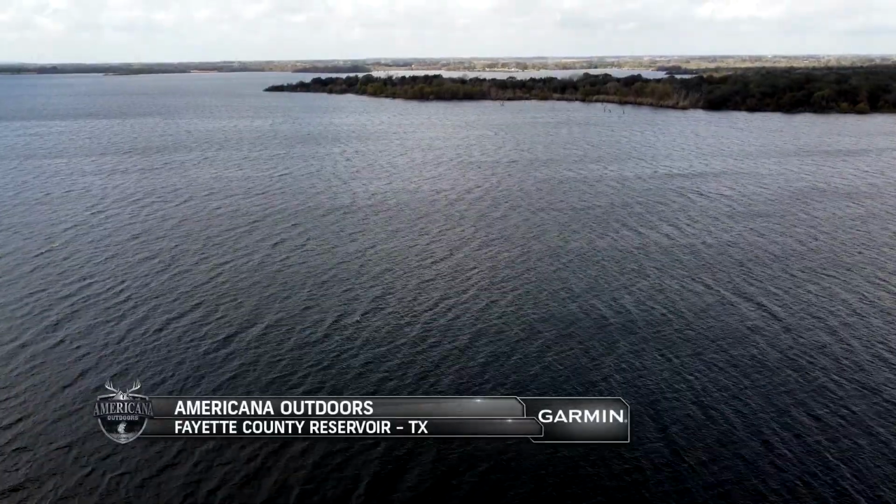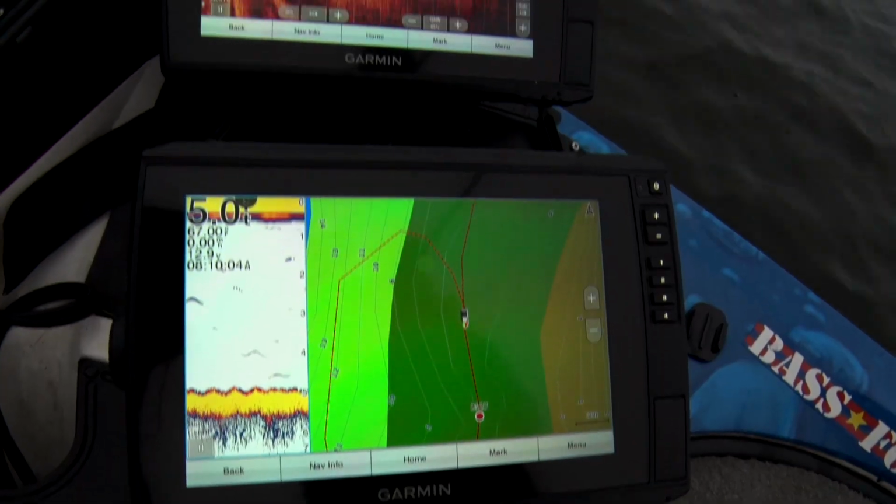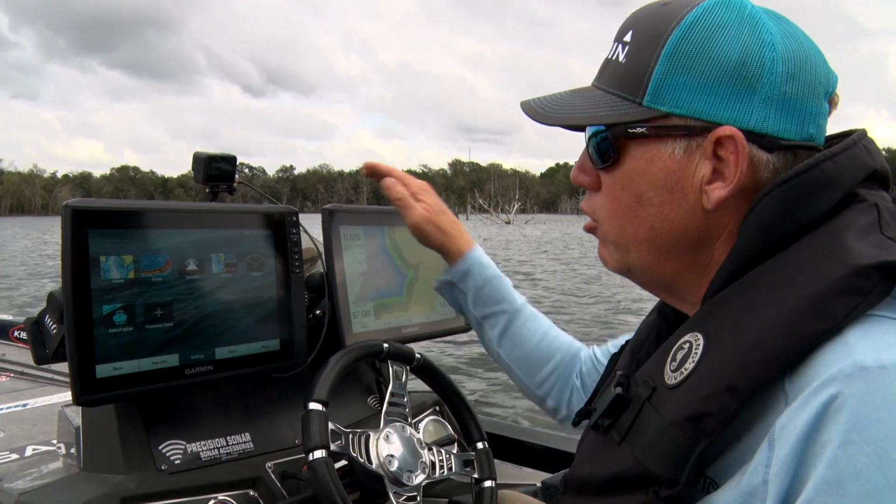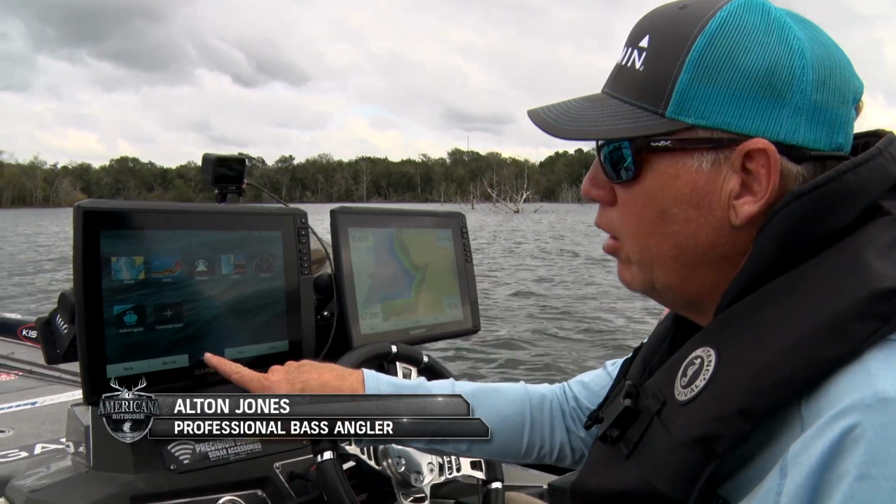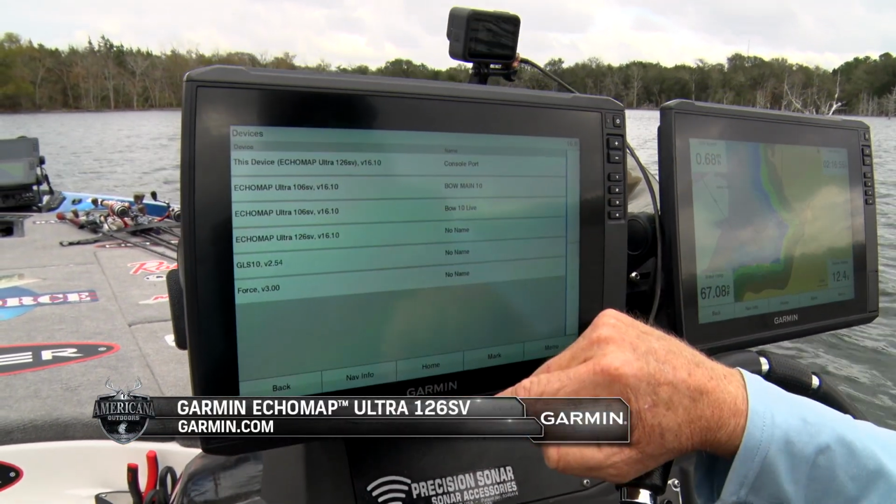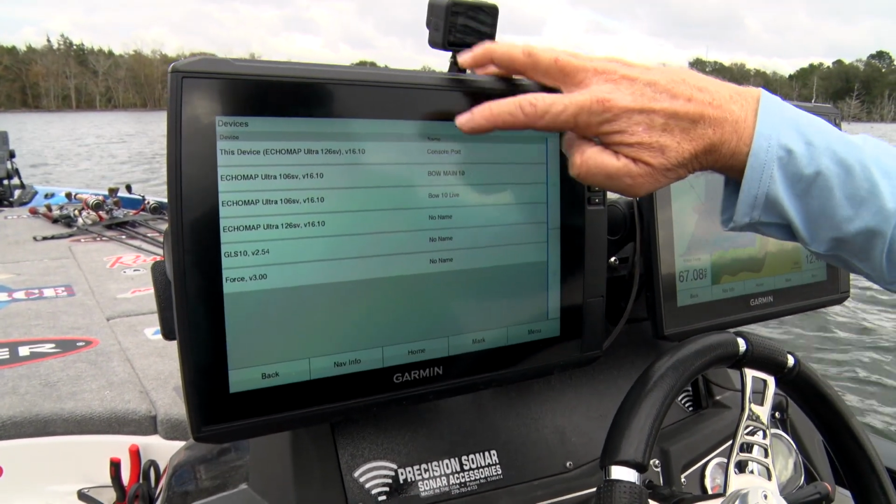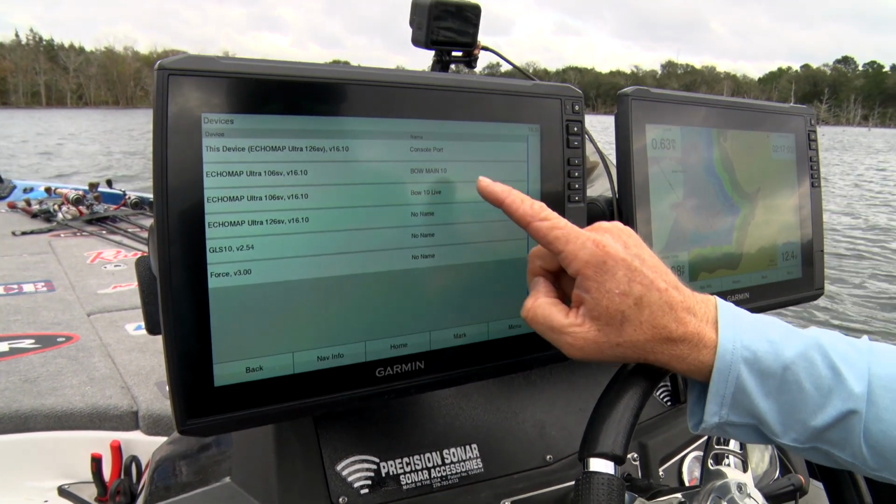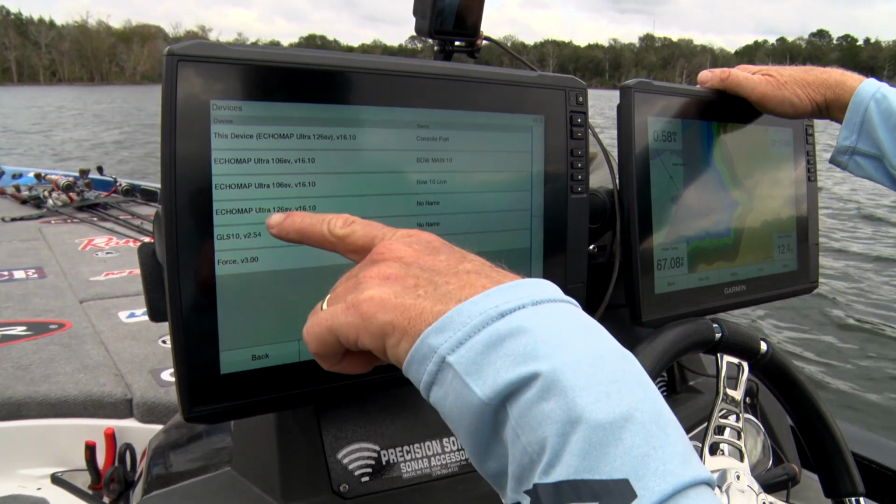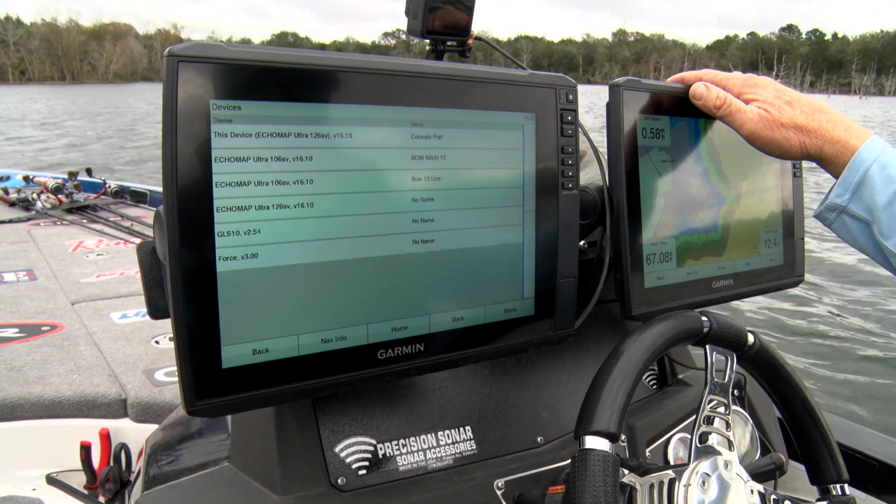Before we rejoin the fishing action, here's a tip for how to set up your graphs to manage your time wisely on the water. I like to go through with my 4 units and give specific names to the units on my boat. To do that, I'm going to go to Settings, Communications, Marine Network, and this shows all of my devices. You see, this unit is named Console Port. I have my bow main unit and my bow Livescope unit, and then I have this unit over on the right, which is an EcoMap Ultra 126 SV. It's got no name. I'm going to call this Console Starboard.